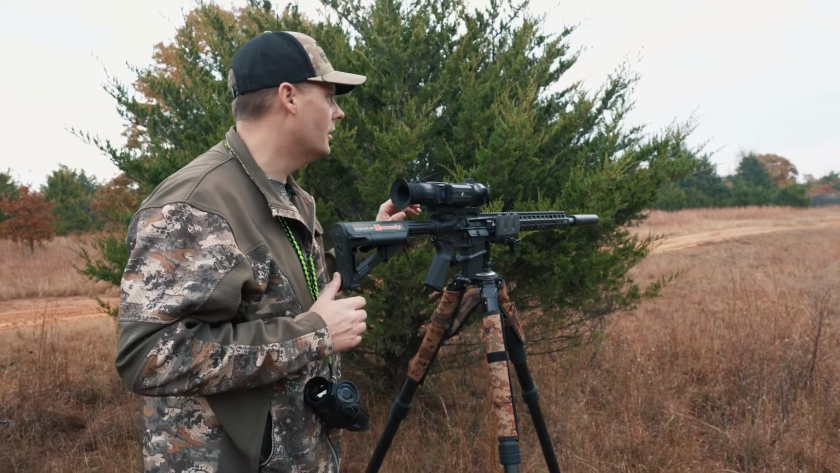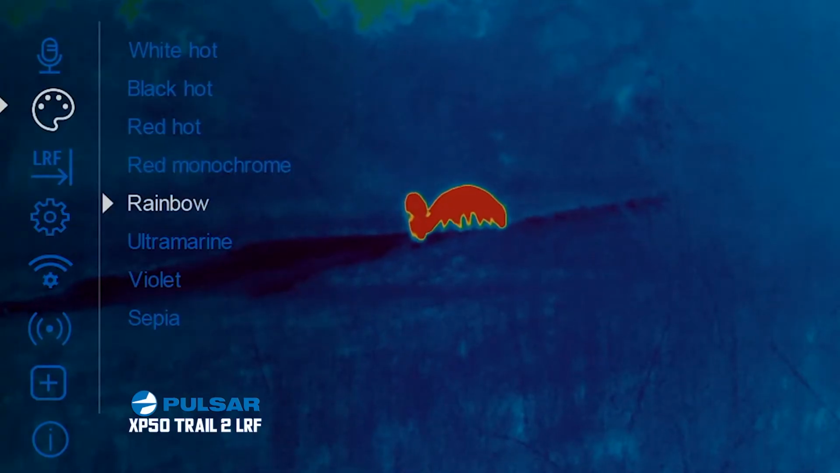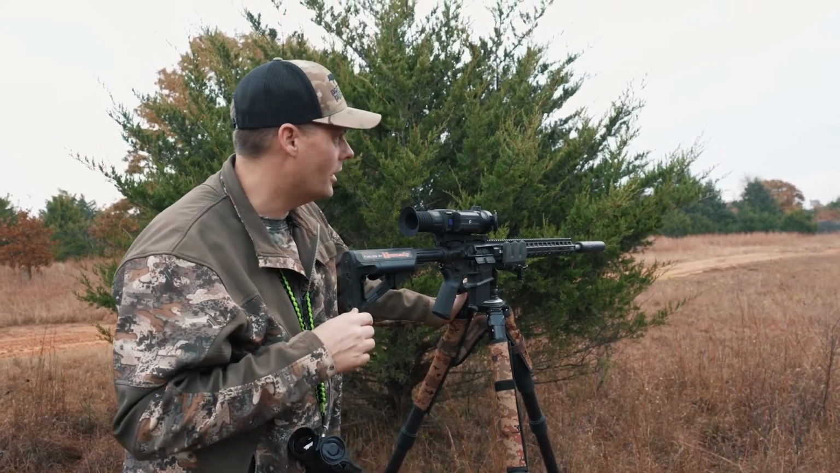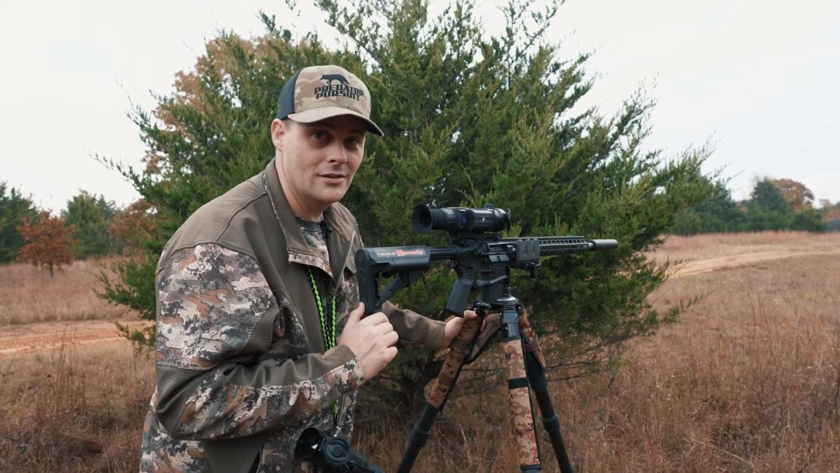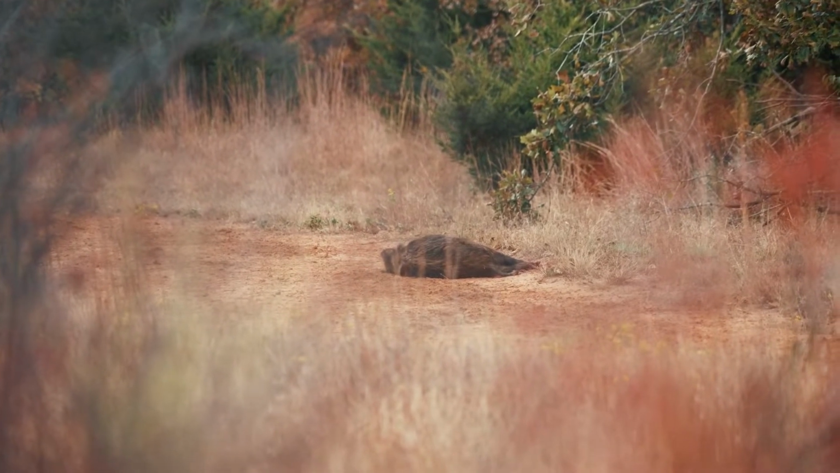So that worked perfect. Played around with different color palettes in there. That's pretty new. That's new for the Trail 2. That was fun. There's something different about stalking these things in the daytime. There was 4 or 5, I don't know how many were there, and one of them just kept looking right at us. And we're hid good. I mean, we're behind these cedars. That sucker had us spotted, but too late. That's fun. Let's go look at him.